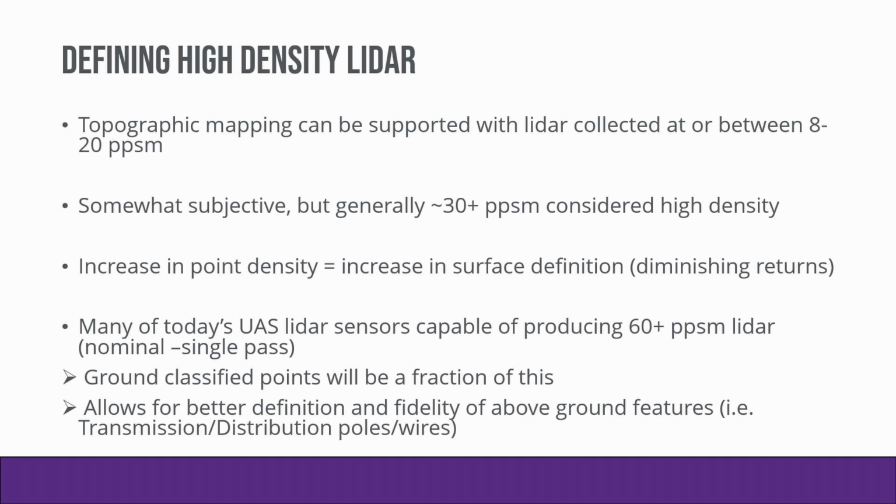And then the other useful thing for UAS LiDAR sensors, like I said, is that high density gives you a better definition and fidelity of features. A lot of the projects I've worked on in my career have been transmission as-builts or veg encroachment studies, so using UAS LiDAR for that has been a huge benefit.